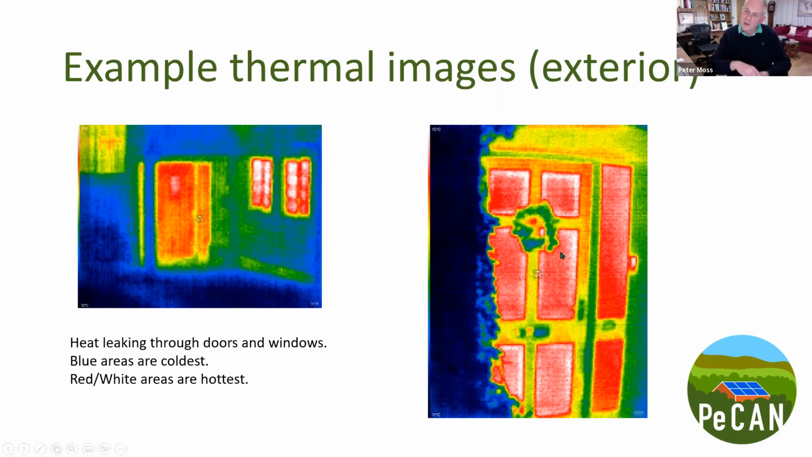Yeah, thank you for pointing out. This is actually Patricia's front door, so Patricia knows it quite well. And then there's a single glazed glass down the right-hand side. Now, clearly leaking a lot of heat, and I think a very graphic image of where that heat is leaking from.